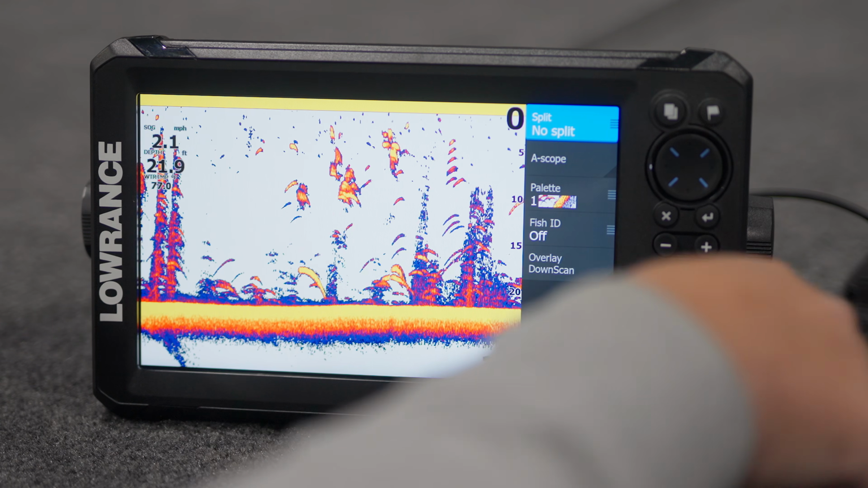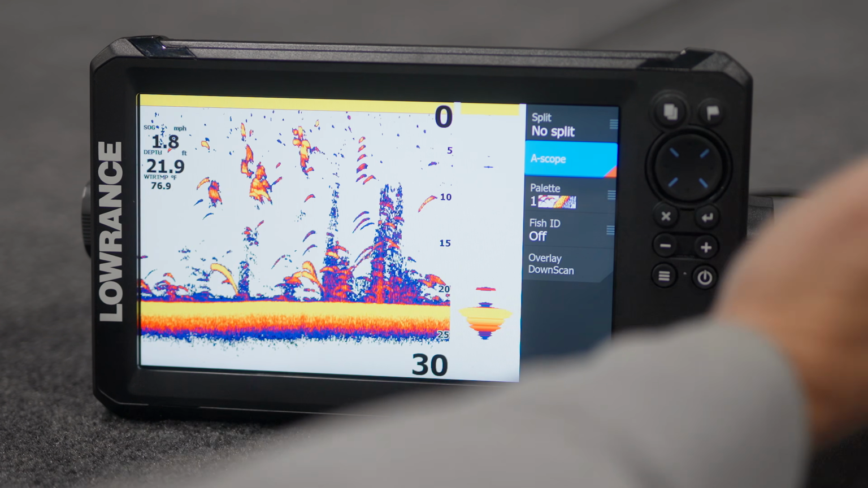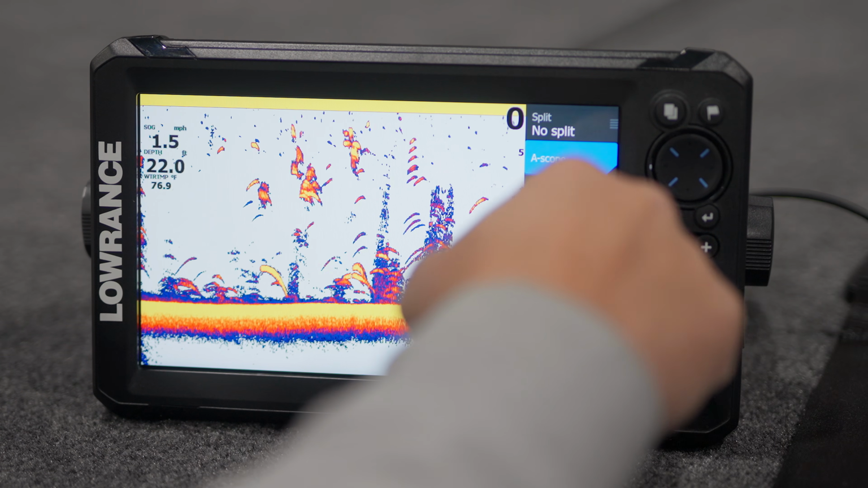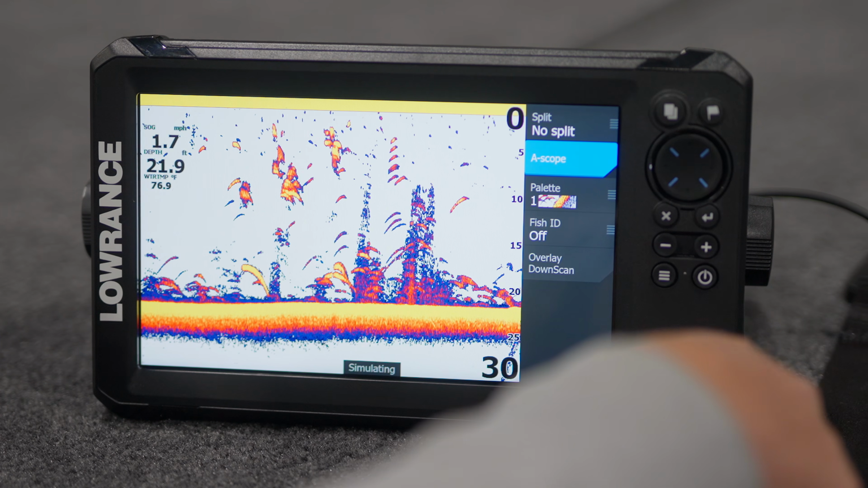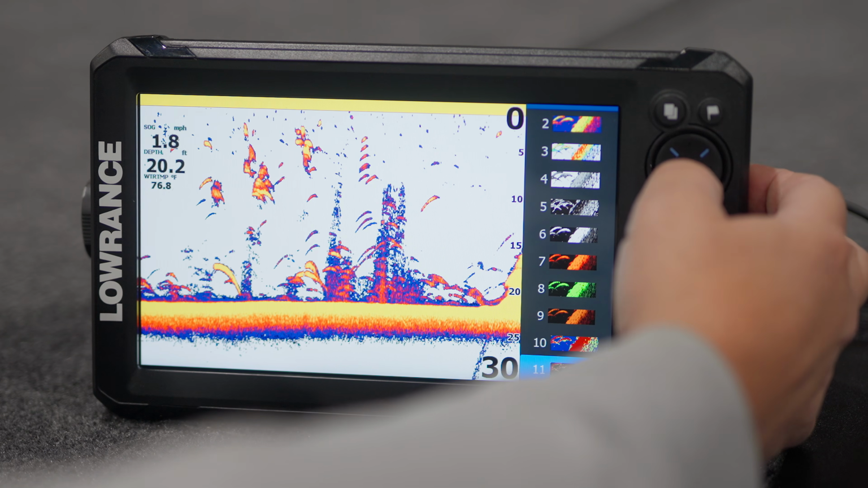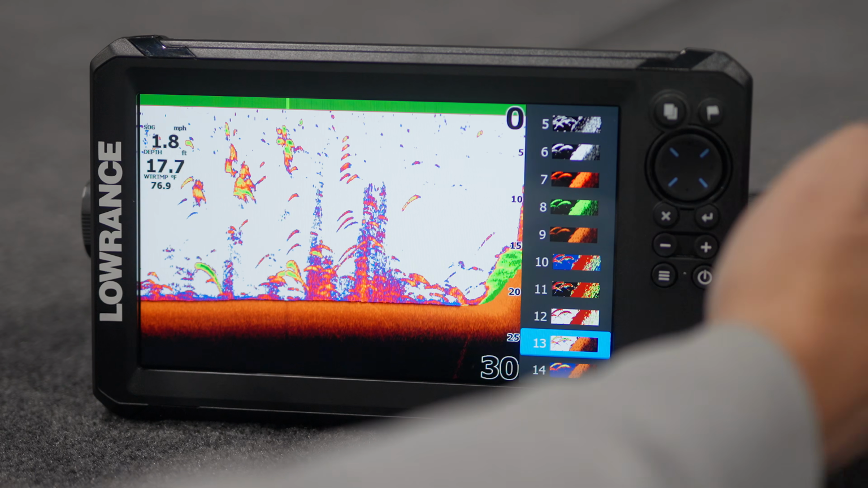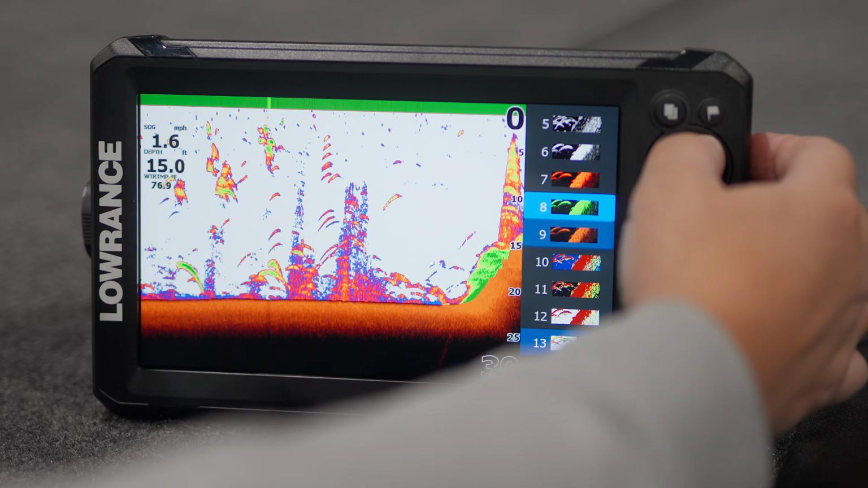If we go to more options, we've got split, no split. We've got the A-scope, so if I wanted to click that on, A-scope comes over here. Click it. Orange triangle, same thing with our Lives Pros to indicate that that is turned on. Our color palette, we've got a good range of color palettes here. How many do we have? 14 color palettes. So let's just go 13. Kind of gives us a different look. Come up here to 8.